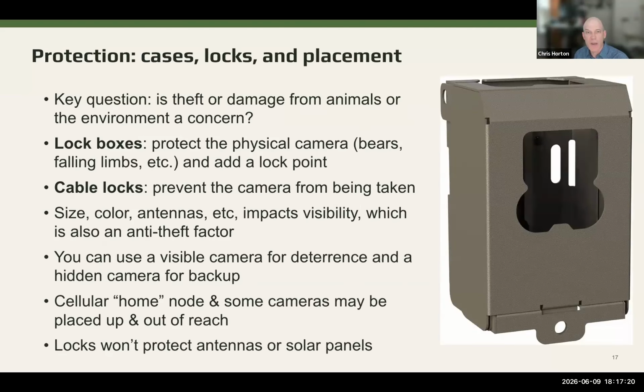And then the last thing that you may want to consider is, do you need some kind of protection? There's a case that you can buy for a lot of these cameras, and that case will typically just protect the camera body itself. It could be bears that want to scratch their back on the tree or the camera. It could be falling limbs. It can also be theft, so that will give you a lock point.